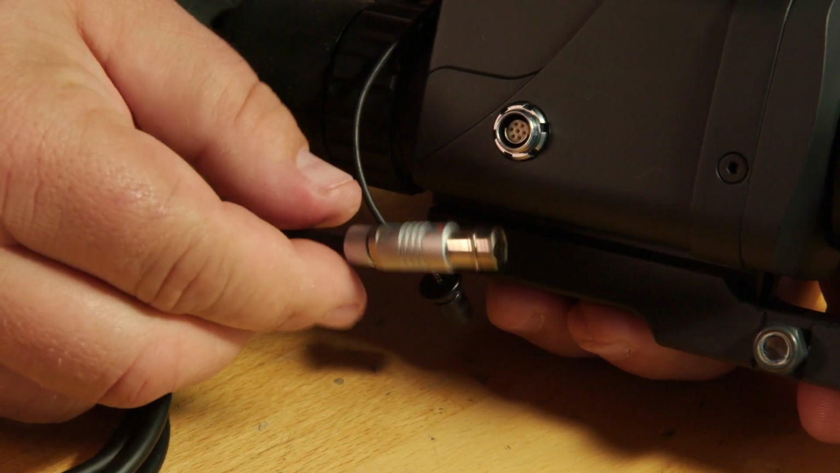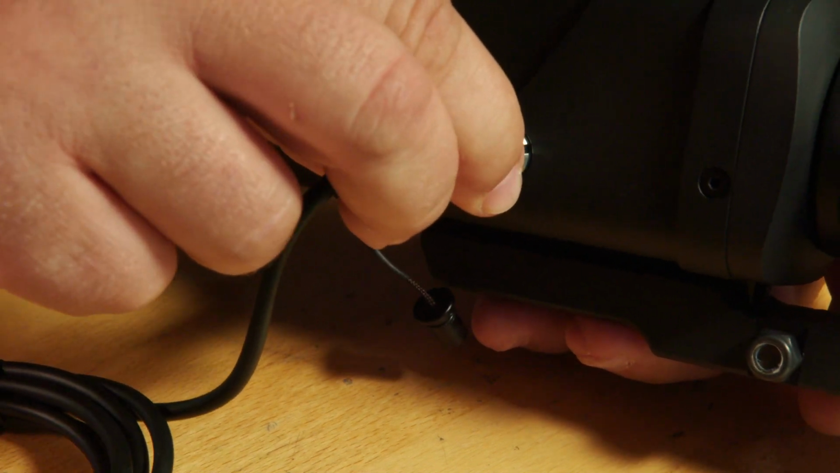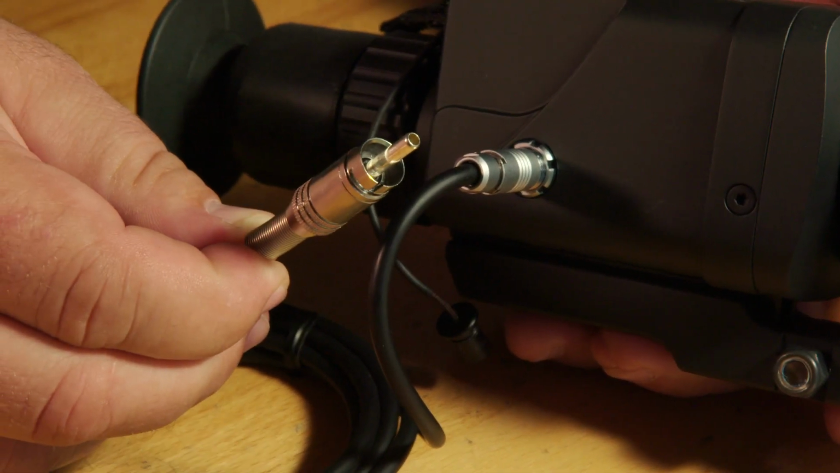Take the cable, which has a connector on one side, and properly align the red dots until it plugs into the device. On the other side of the cable, you have an RCA connector.